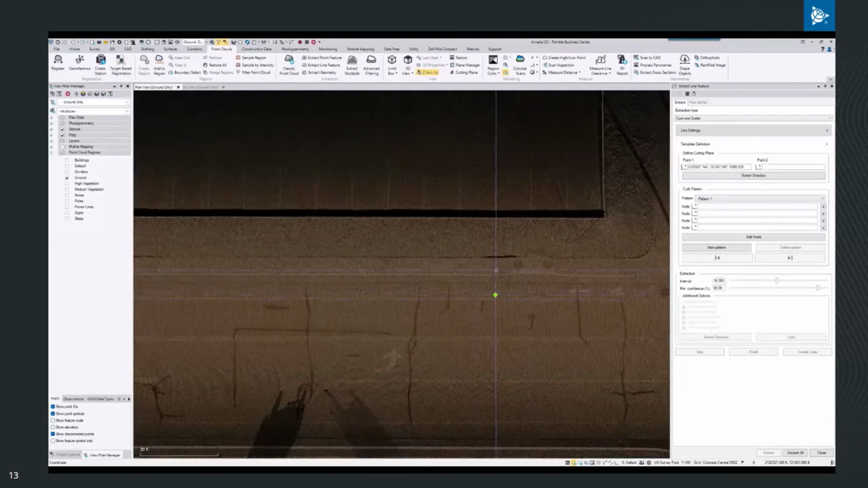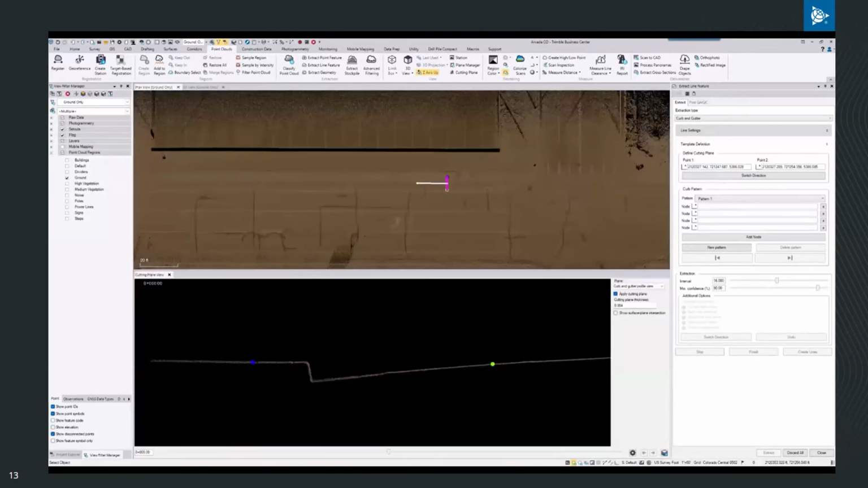I'll put 1 point on the road, 1 point up on the sidewalk, and this will generate my cutting plane cross section of the point cloud. So it will give me a nice view of what the curb profile looks like.